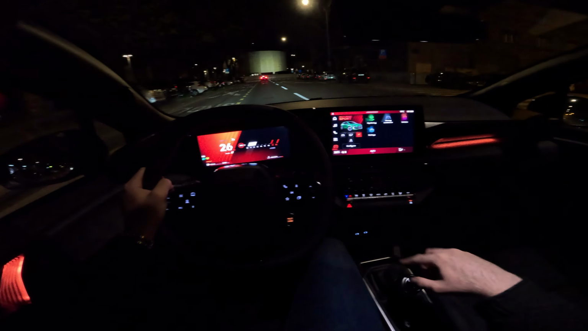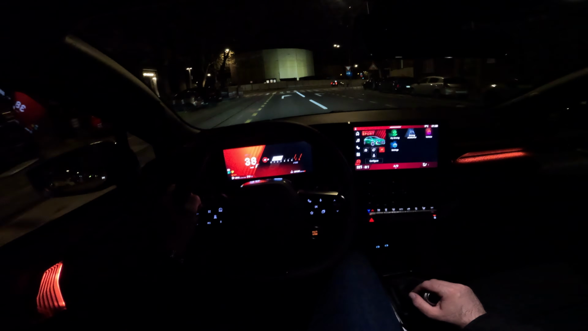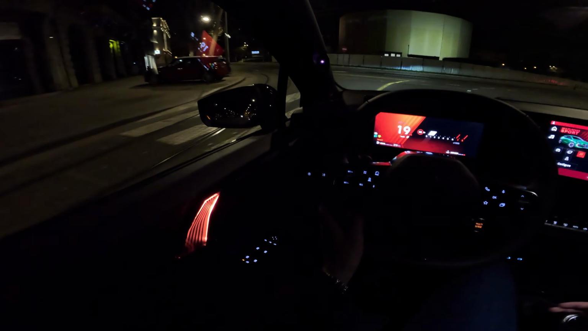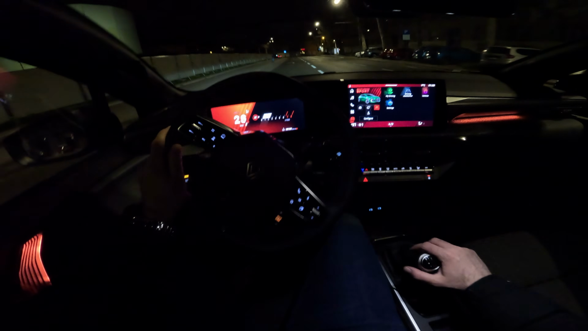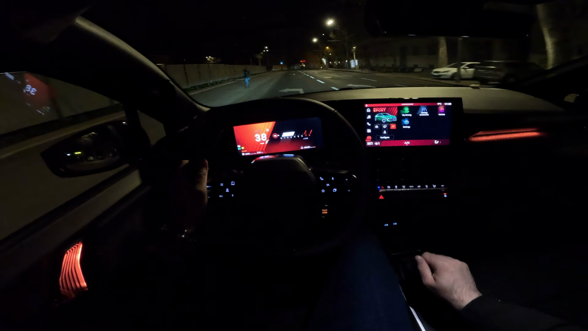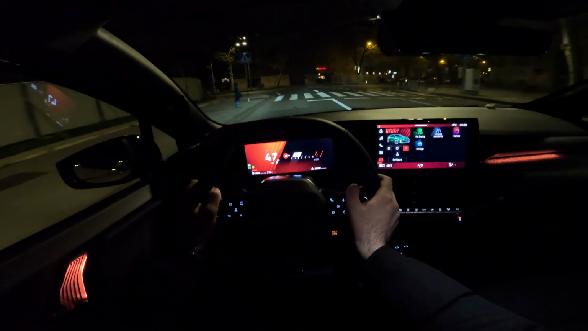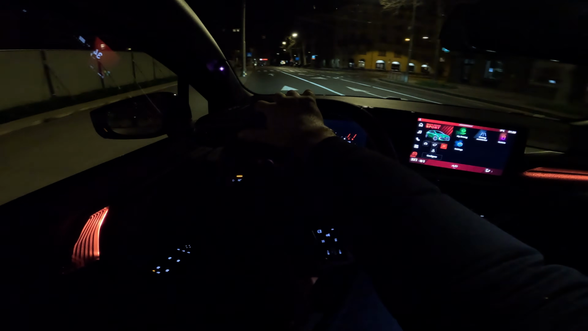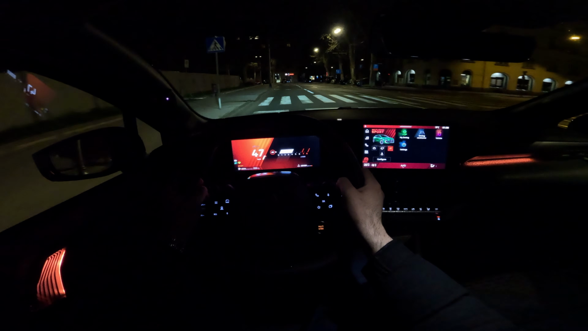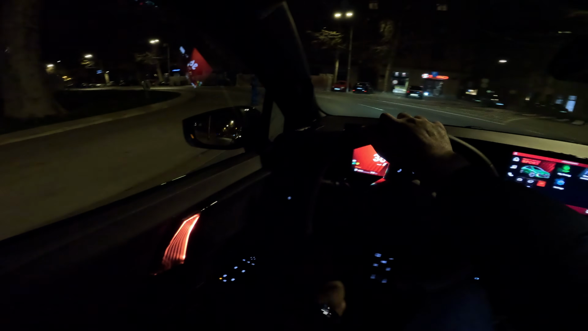Now when you have the manual, you have a bit of a different layout here in the middle. I also test drove the Esprit Alpine Hybrid with the automatic, of course, and then you have different setup here. You have the gear selector next to the steering wheel here. Now getting into the corners. The car is really so much fun.